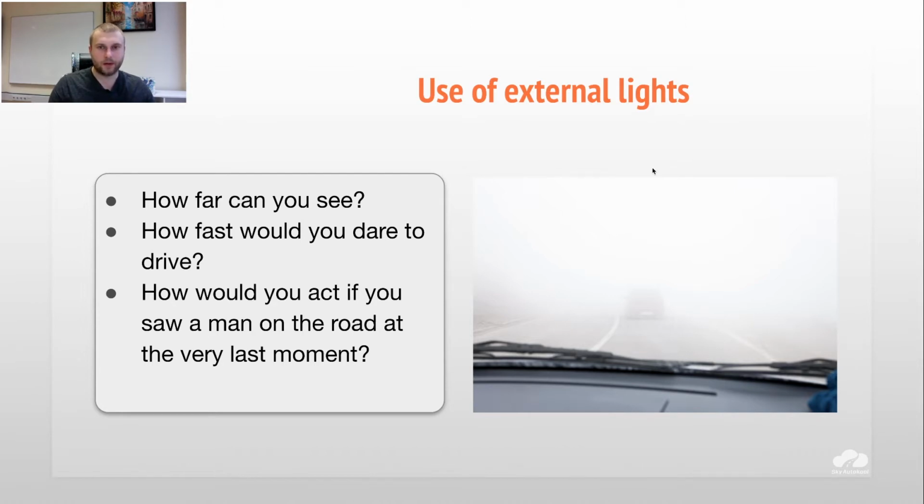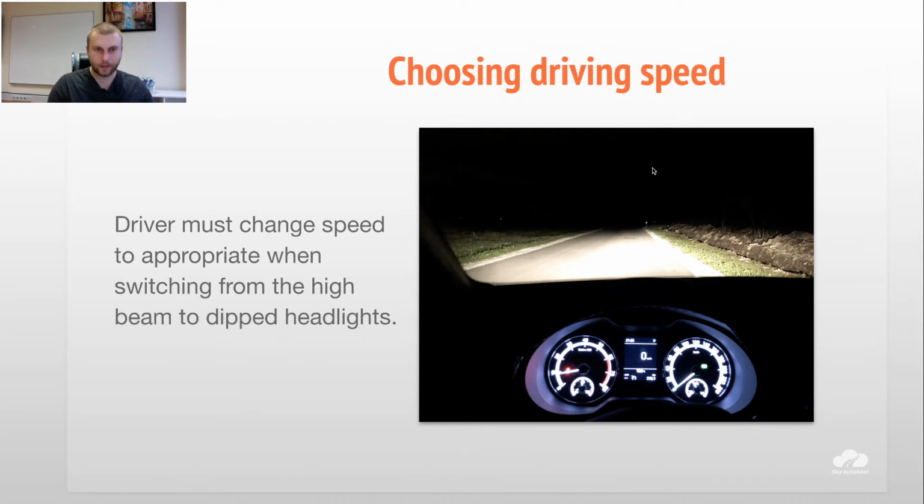Okay, let's go for the next picture. Driver must change speed to appropriate when switching from the high beam to dipped headlights. Let's say we have high beams. We can use them. We usually use them when we don't have enough illumination on the road, and we don't blind other drivers in front. And we switch from high beams to the casual headlights, or low beams, we can say. It's also the same thing.